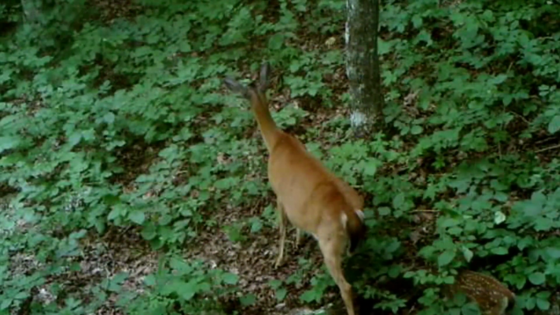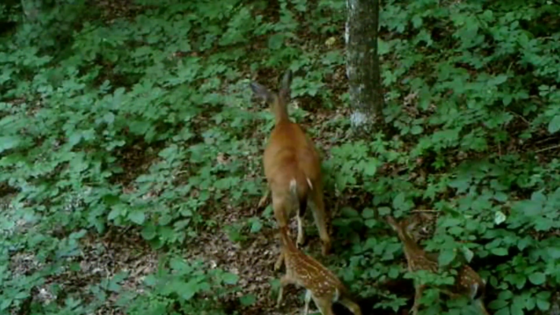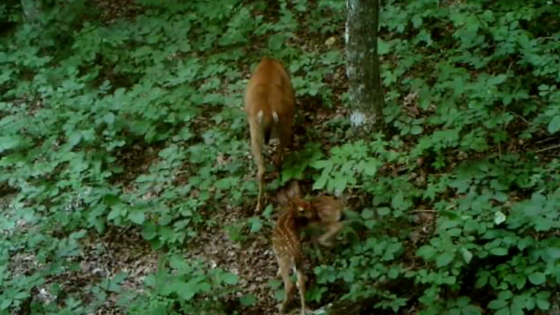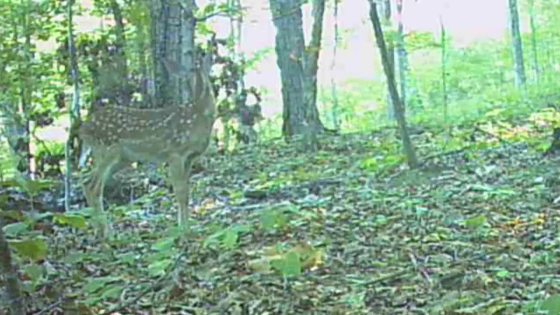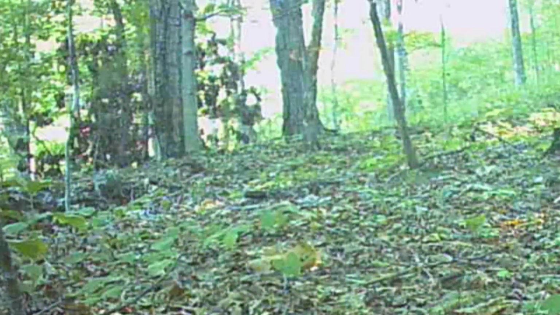Beautiful little groundhog. And the little twins still run around following Mommy around on the ridge. They're kind of sluggish though. It's so hot. Living and learning. But some of them are getting big. Look at this one. Ain't it beautiful?